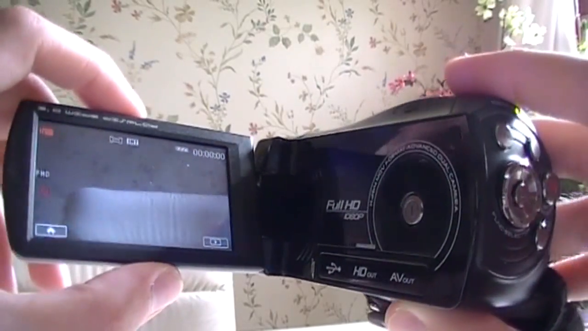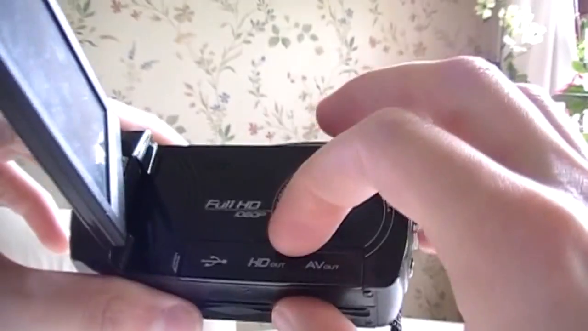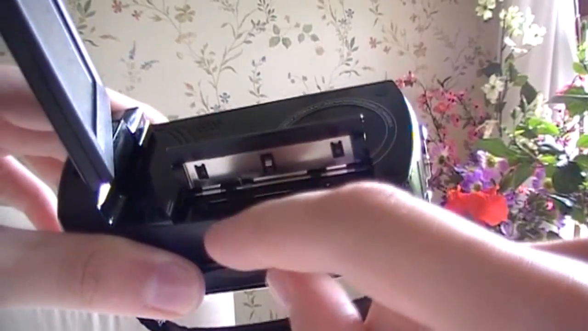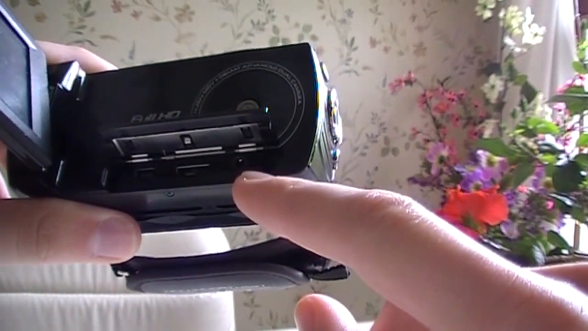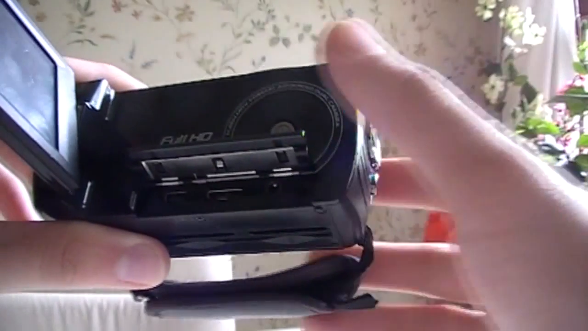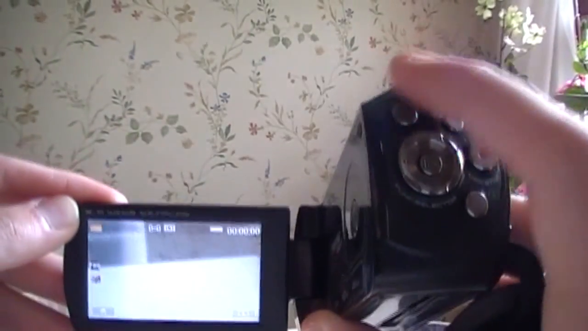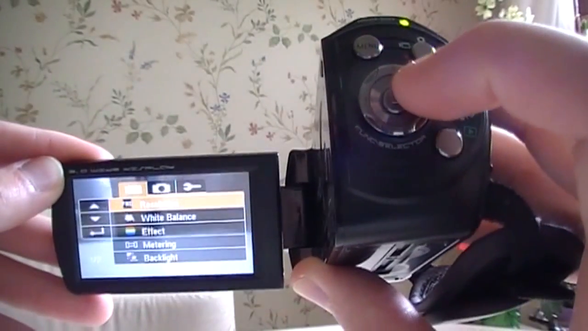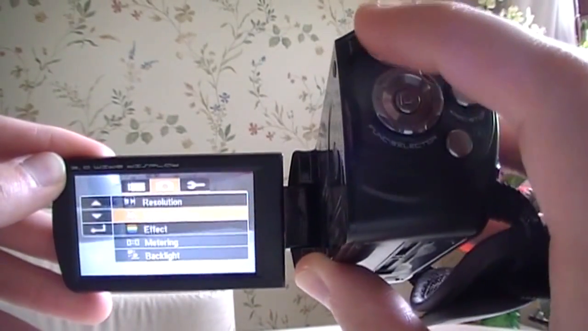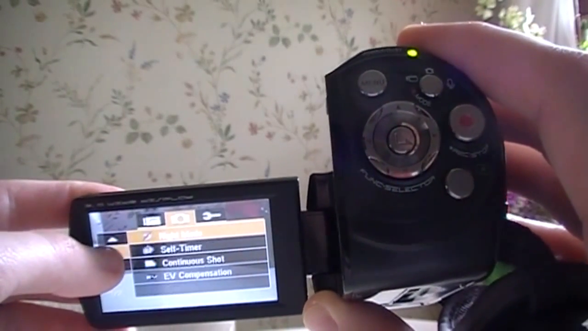You open up the LCD to turn it on, but you also get a dedicated power button here on the side. Here's the panel of the inputs and outputs. You get USB, mini HDMI output, and regular composite AV output. Now this is a touchscreen, but you do not need to use the touchscreen if you don't want to, because it has redundant controls on the back here using that D-pad to go through the menus, or you can just use the touchscreen to go through the menus.